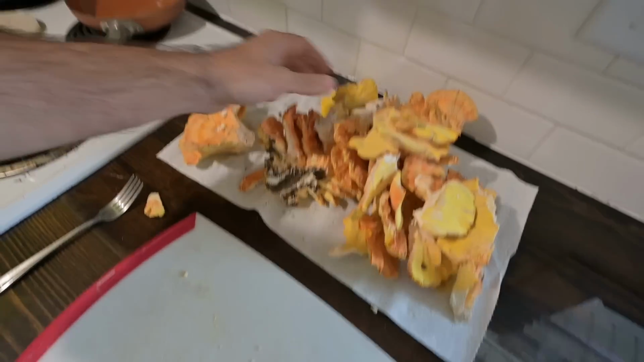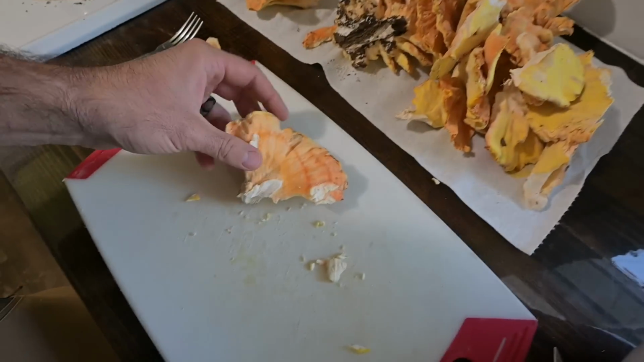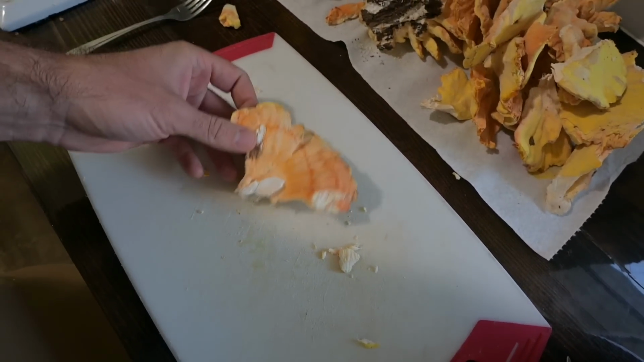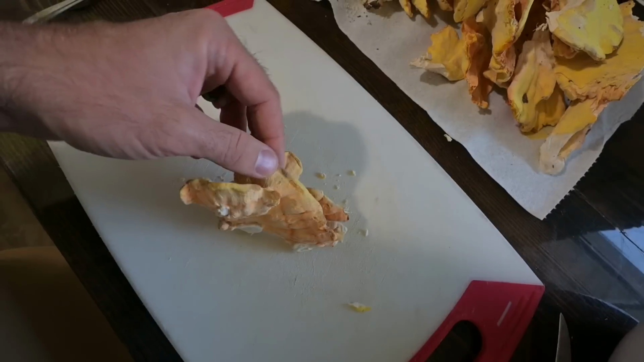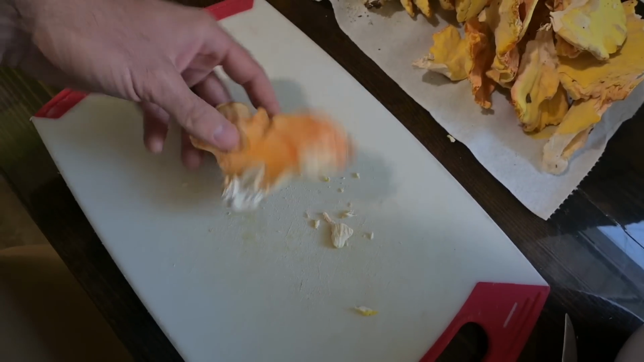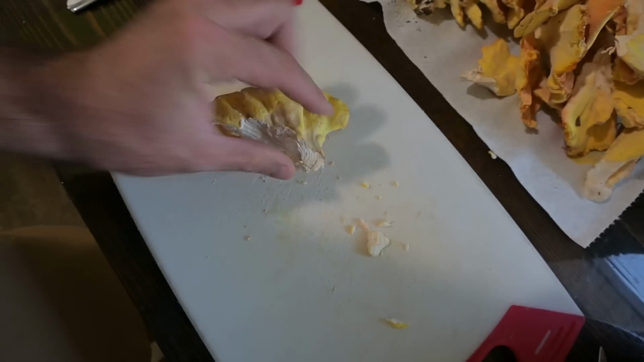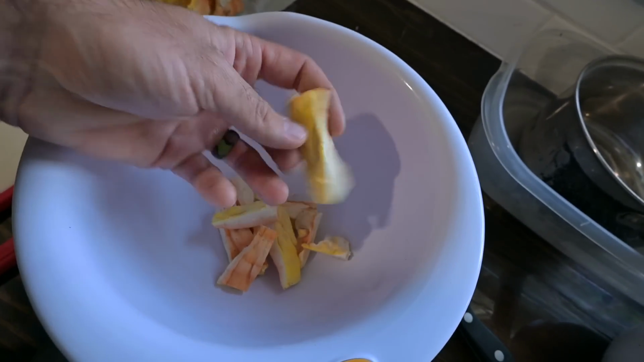It's not real complicated. Essentially just trim out anything that's maybe a little bit brown or nasty. I don't think you want that stuff in your mouth. I think there's some bacteria and whatnot that can grow in there. And then I usually trim out this bottom end here, and then I just cut them in slices like that.